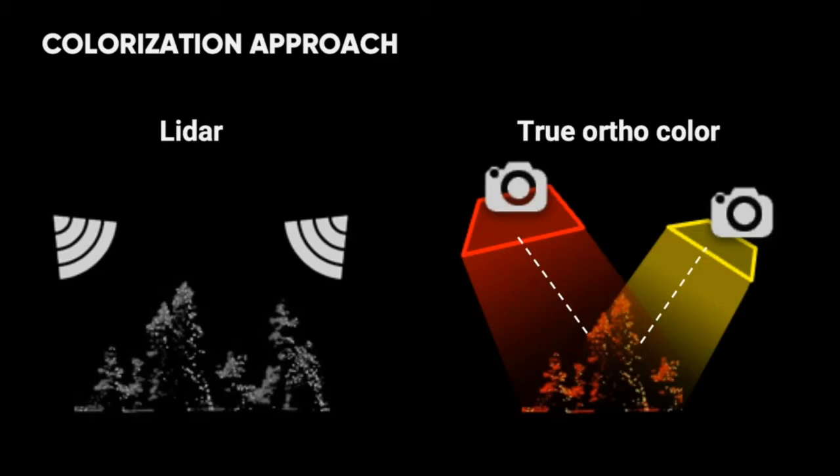What we do is we trace that ray back and we identify the individual pixel that corresponds to that LiDAR point on the canopy. So we can actually colorize the LiDAR point cloud with the actual pixel from the image.